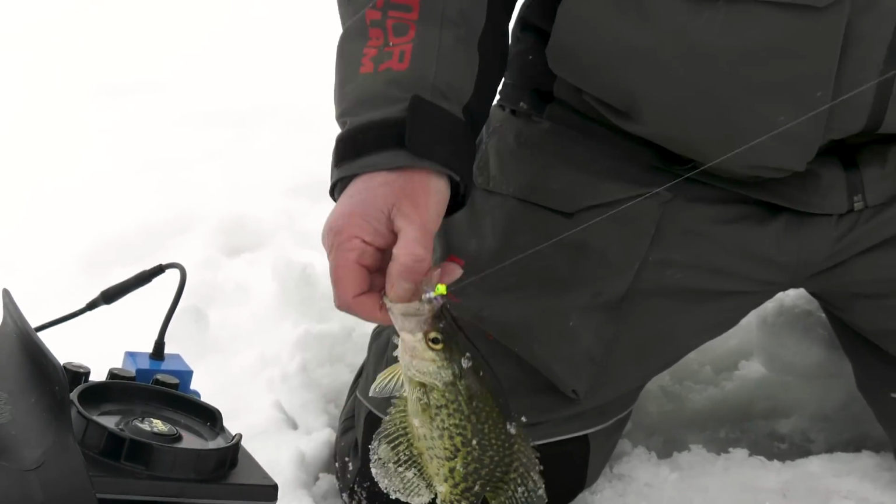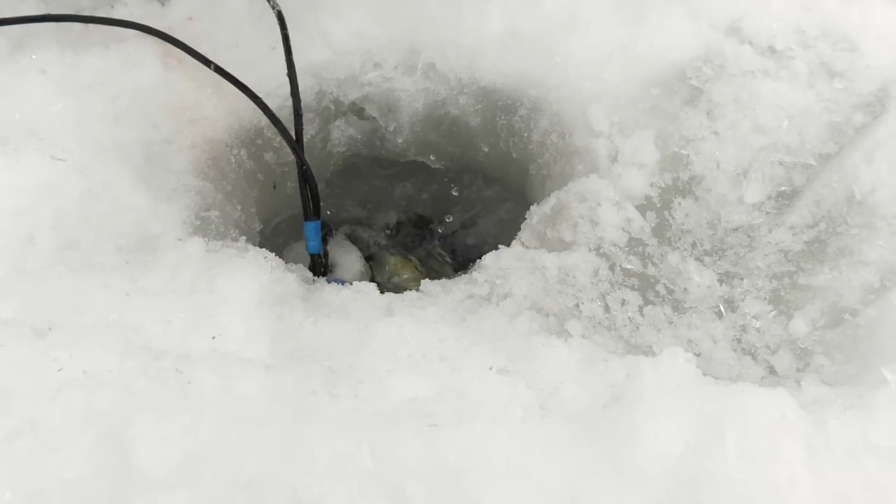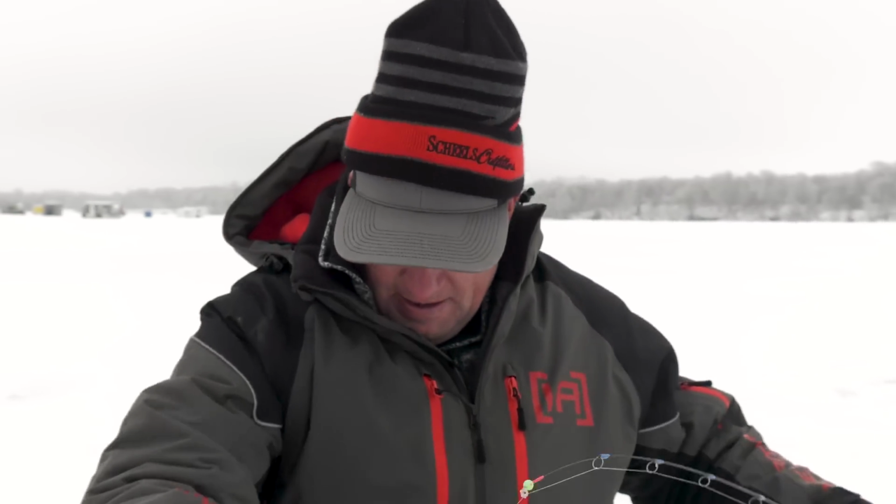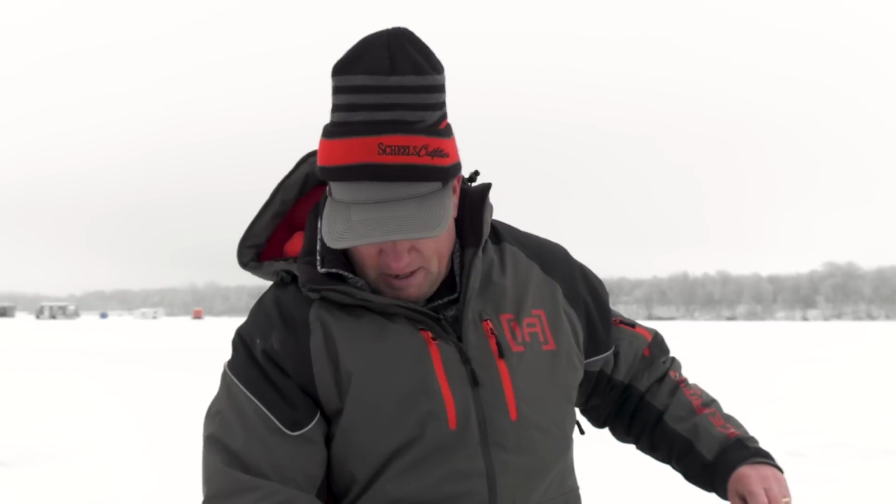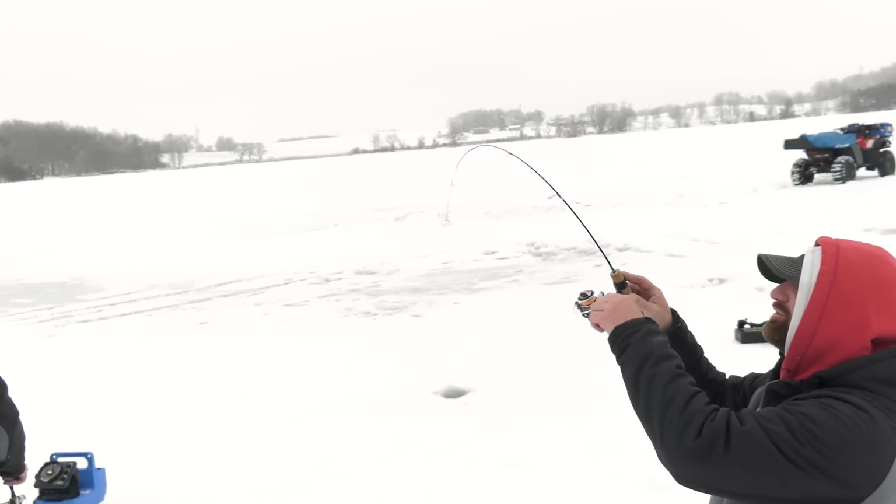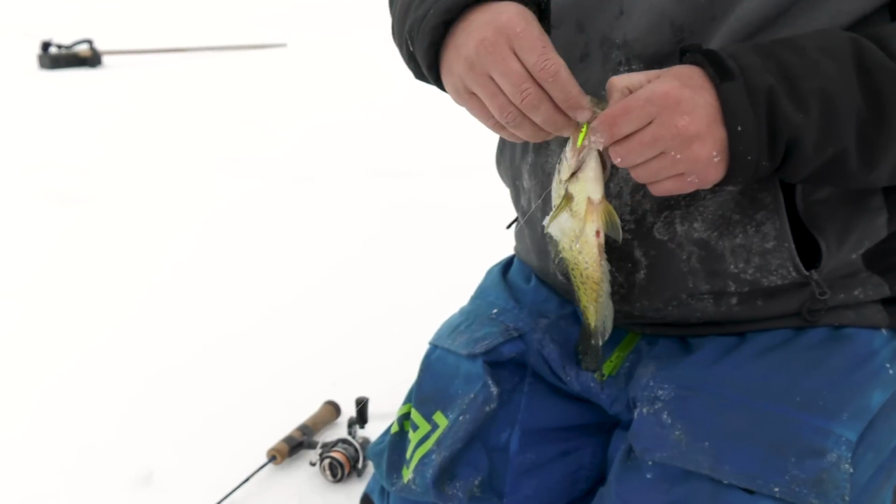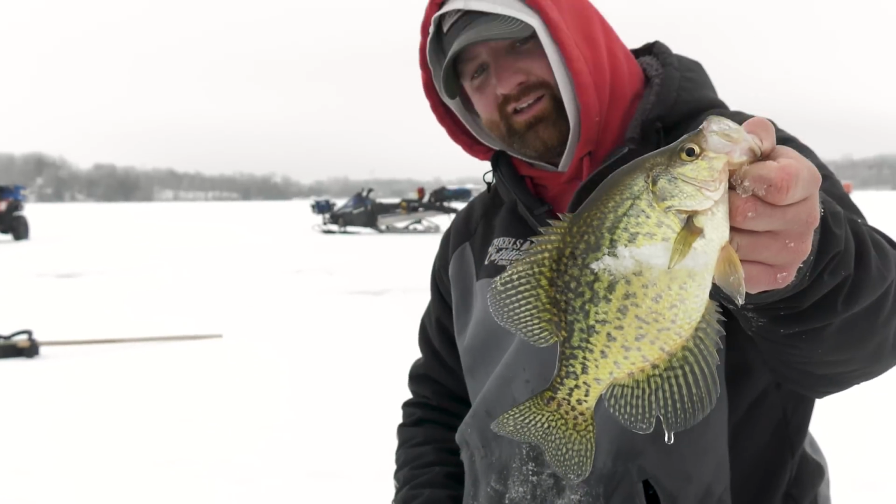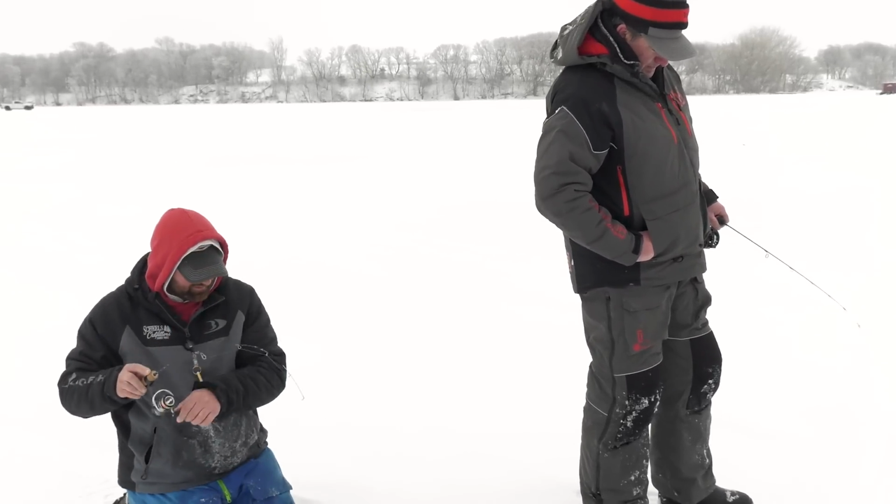I tell you what, walleyes might be the state fish, but crappies, that's why all those wheelhouses are out here. Such a great fish to target in the wintertime. There we go. That's a better fish. Just another perfect eater. There's just nothing wrong with catching a whole bunch of those. There we go. Got him. Got him.